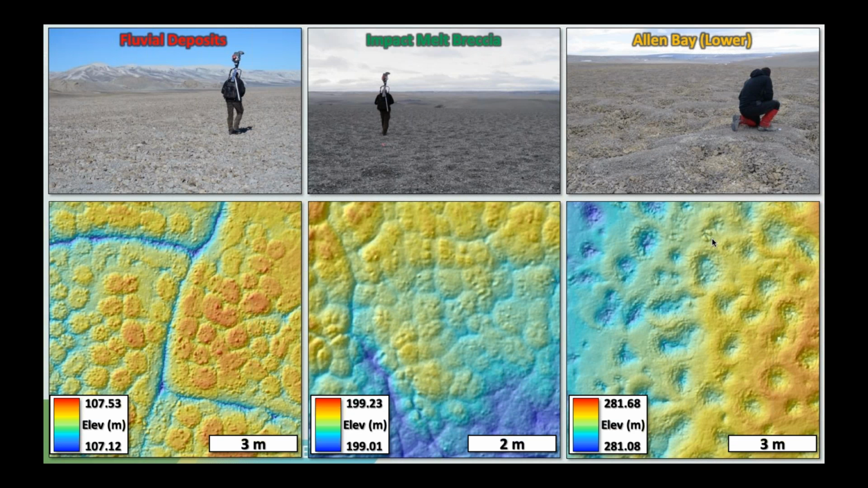I'll point out that the vertical scale bars here, in most of these cases, are just absolutely mind-blowing as far as the vertical relief that we can capture. So in the fluvial deposits on the left, we're only looking at about 40 centimeters of relief, so 18 inches between the deepest blues and the highest reds.